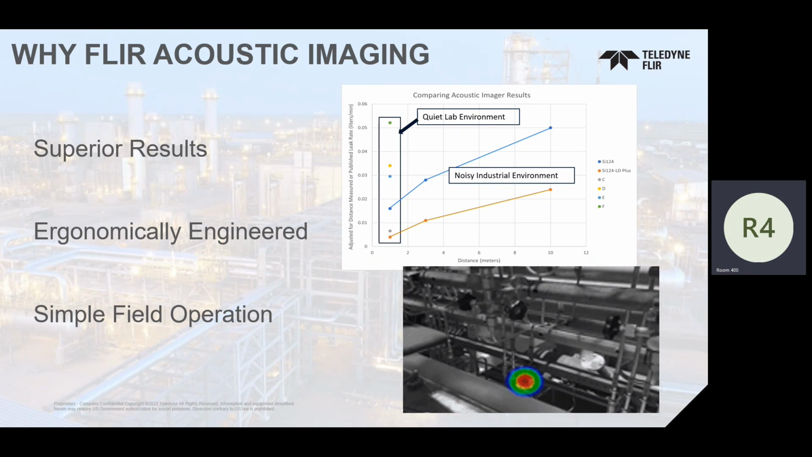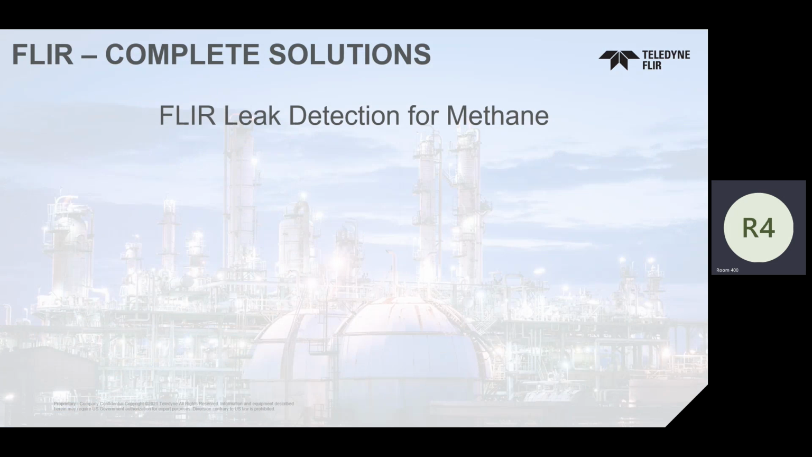This was our detectability range and the distance we have out there. We only evaluated all of the competitors at the initial 1 meter range, but our new camera was better than any competitor out there in a third-party testing apparatus. Super simple field operations. What is unique about that?